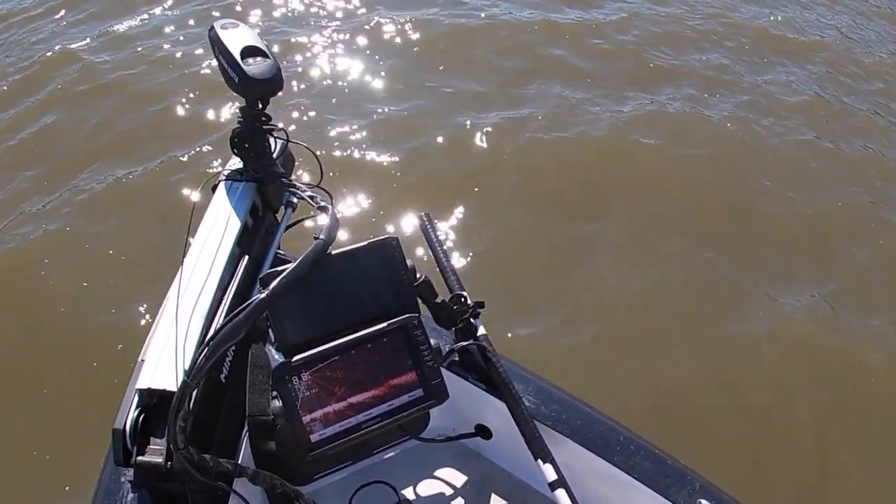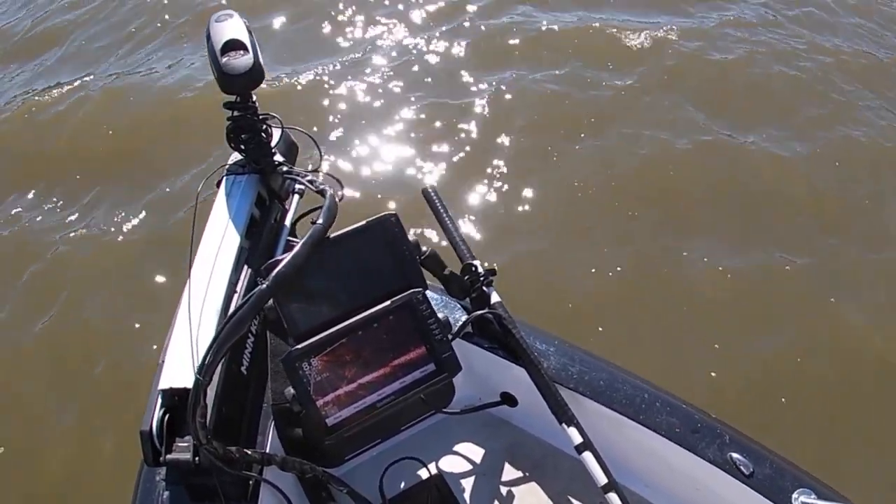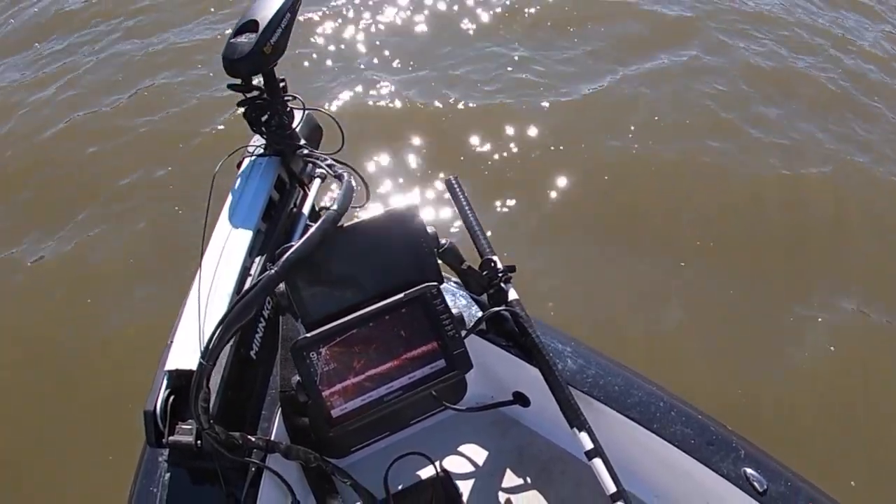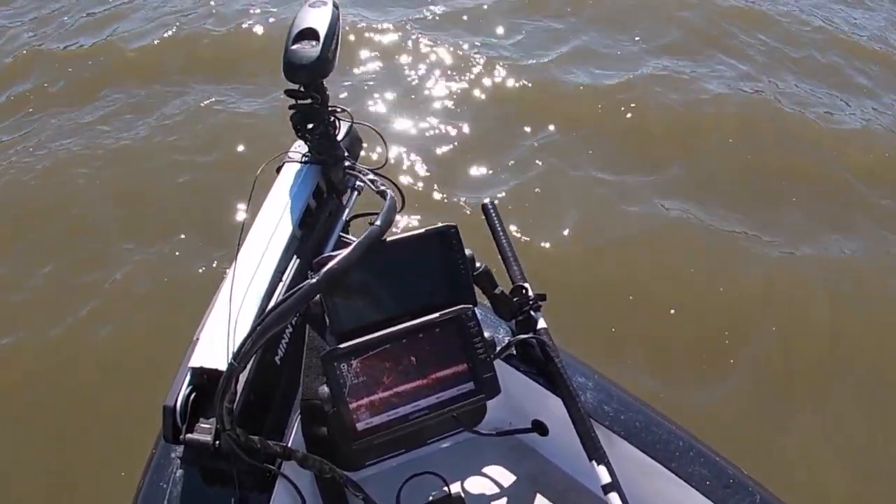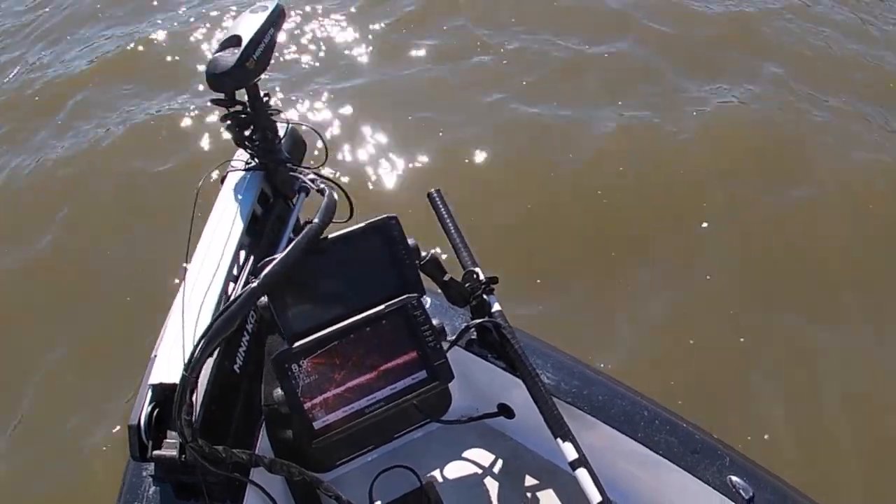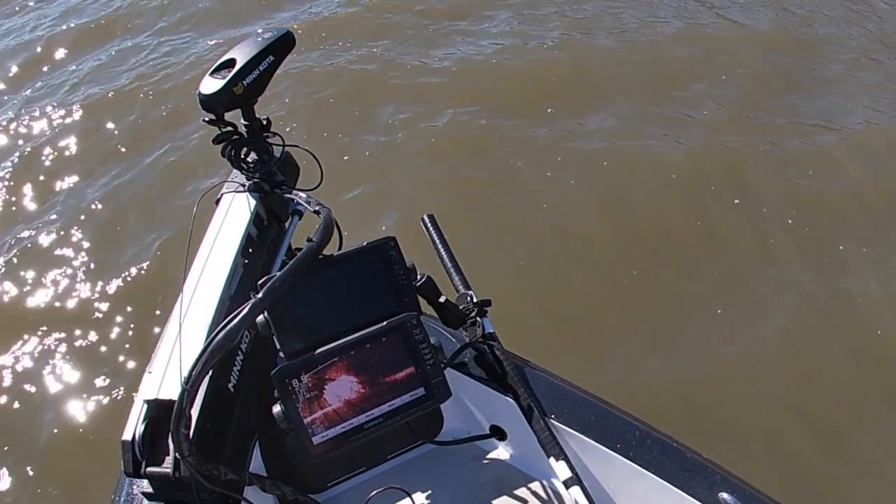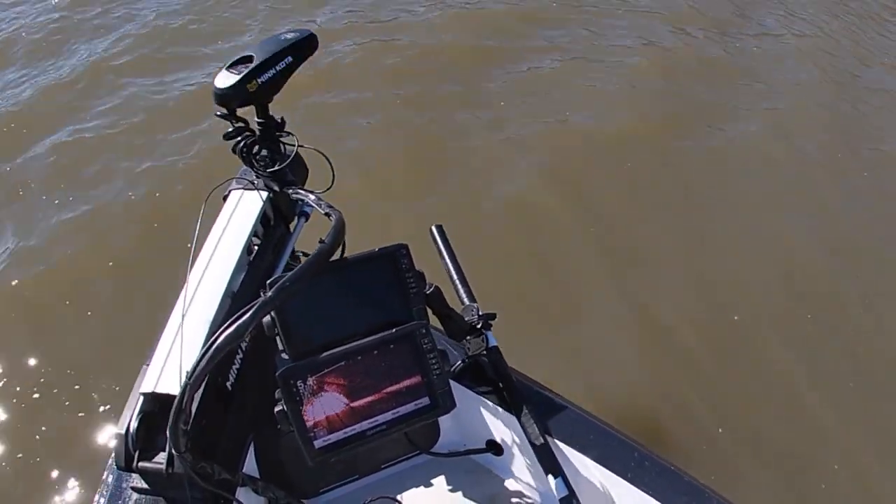And man, does this really help you key in on exactly where to throw your cast net when you're trying to catch shad. Now if you've noticed, I'm scanning left and right and forward as my trolling motor moves, and there you can see a ball of shad getting ready to come directly underneath my trolling motor.